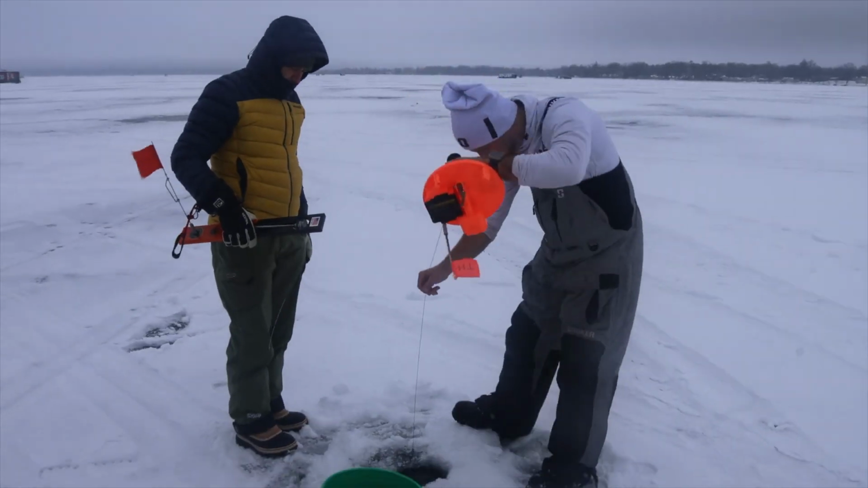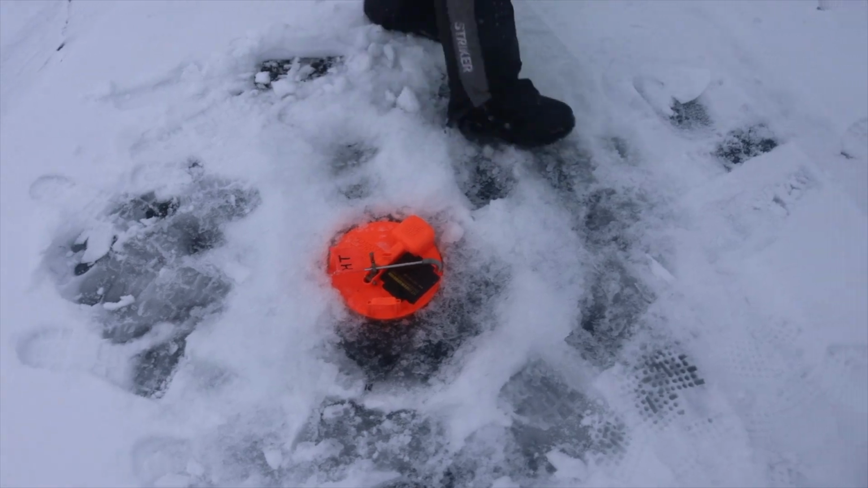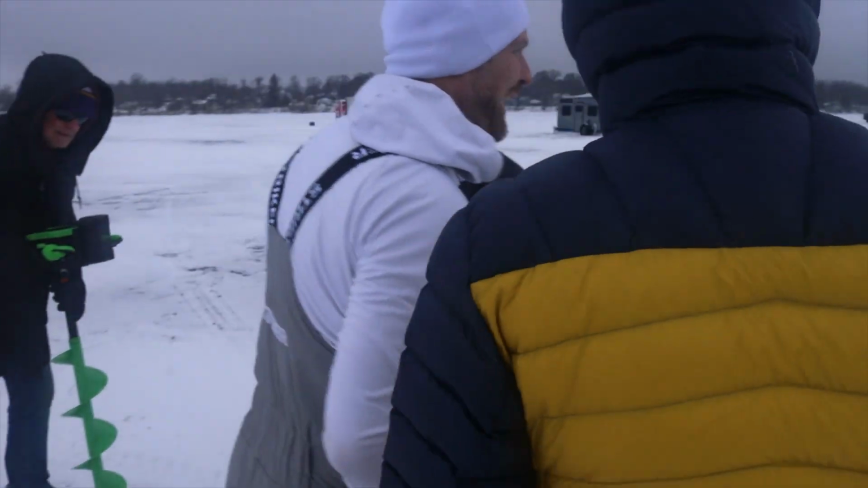That's a big boy. It's a big minnow, small hook. That's the other thing too. A lot of people don't know. Cool. I'm gonna go to one more spot. We'll put that last one up.